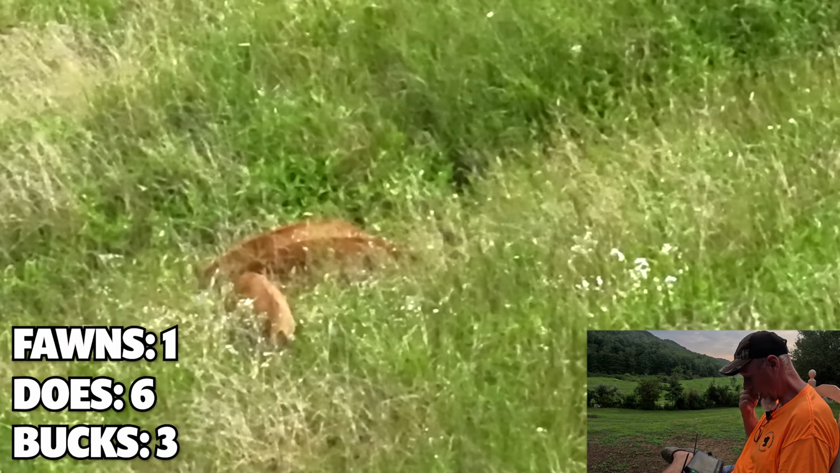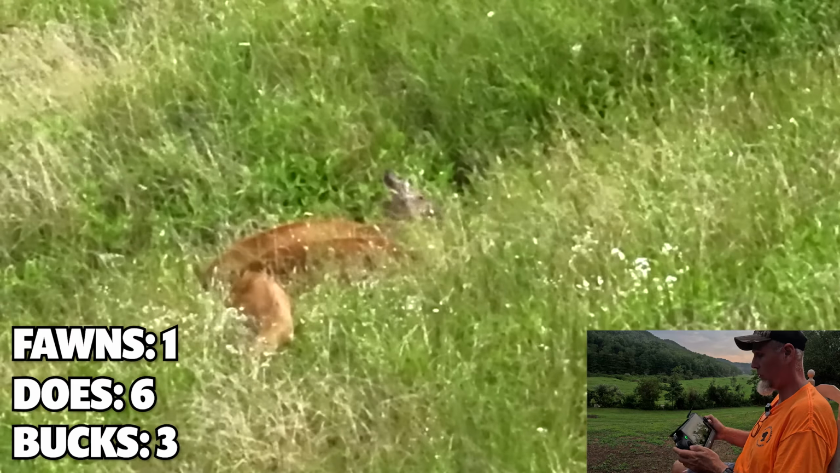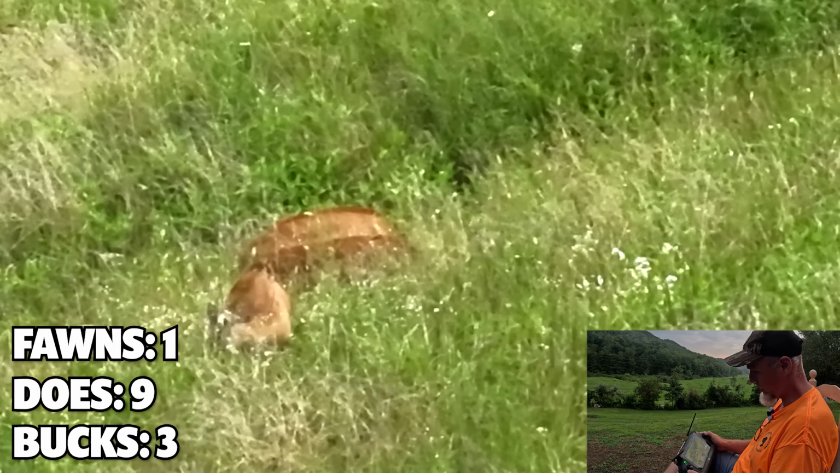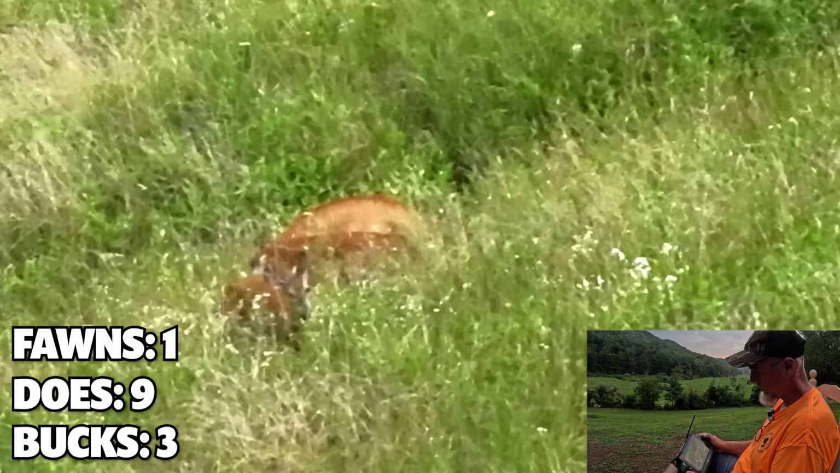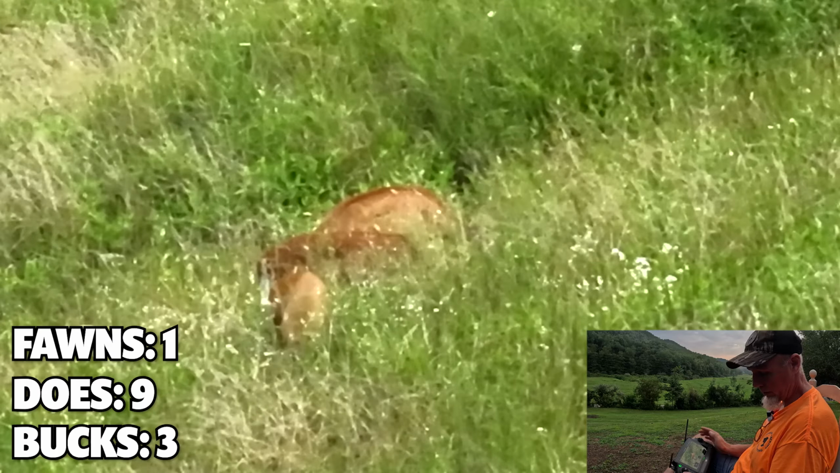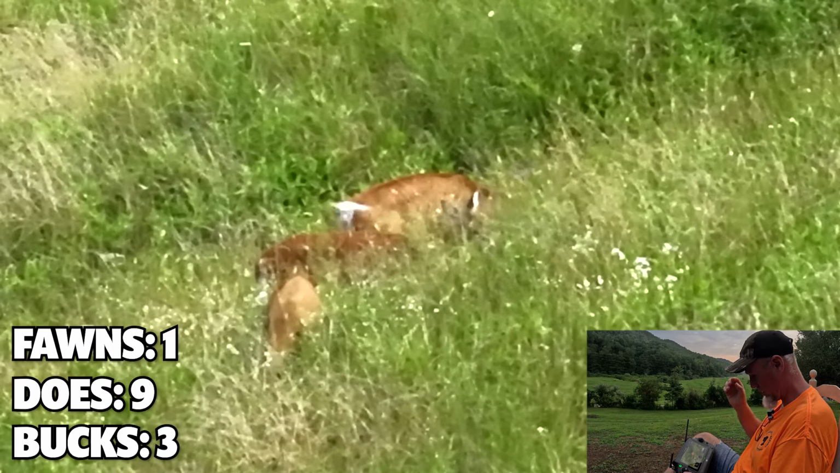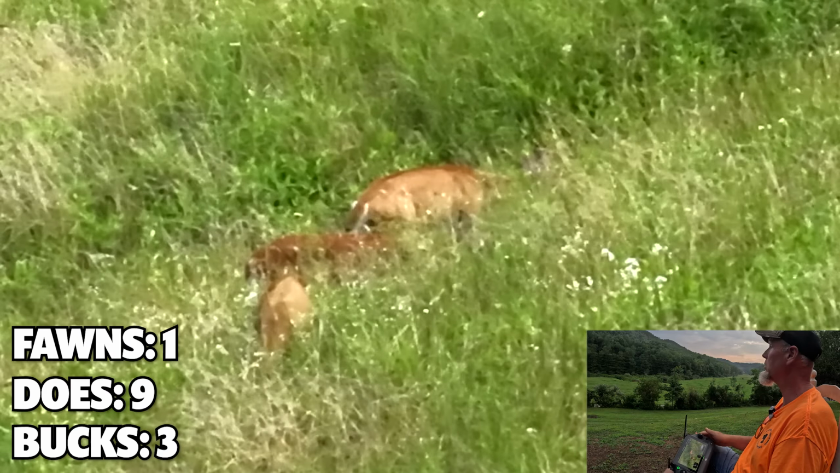And that's why it was such a high hit. 3 body heats right there in the same spot. 3 does, it looks like. My goodness, does that bring us up to 10? 10 does, 1 fawn, 3 bucks.